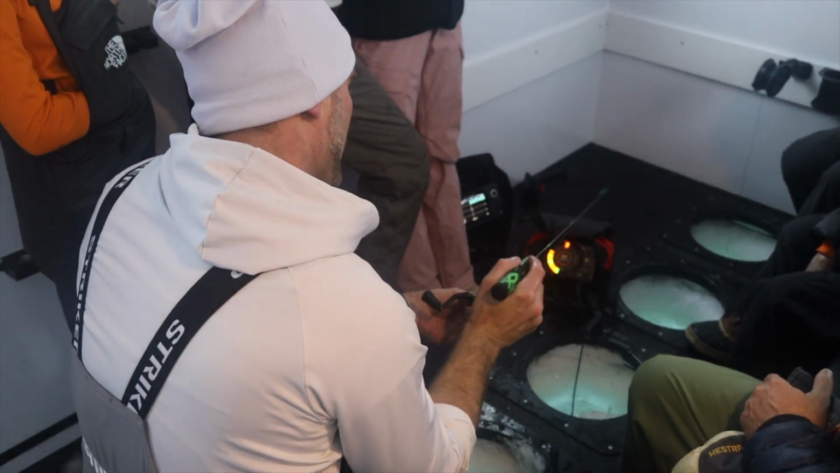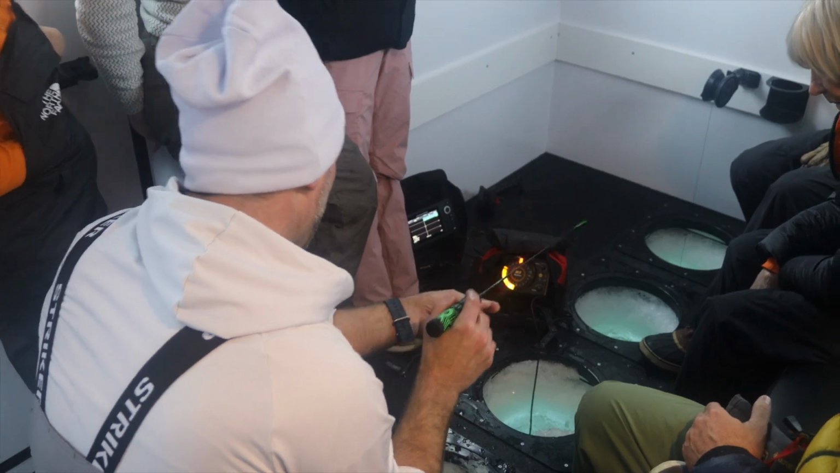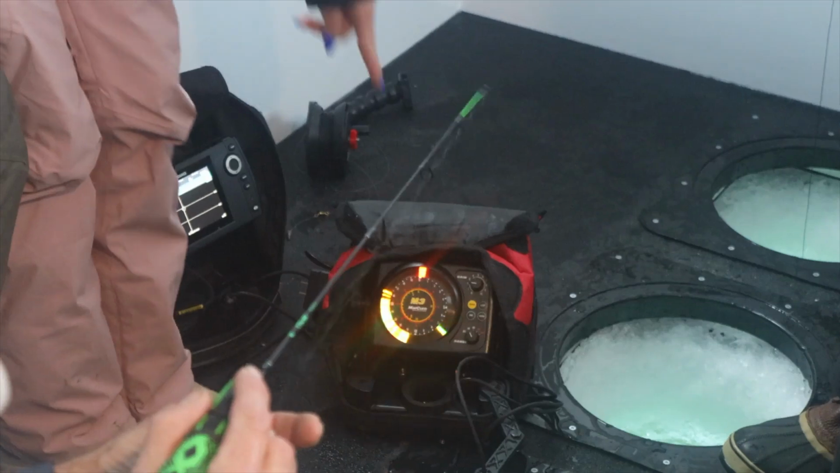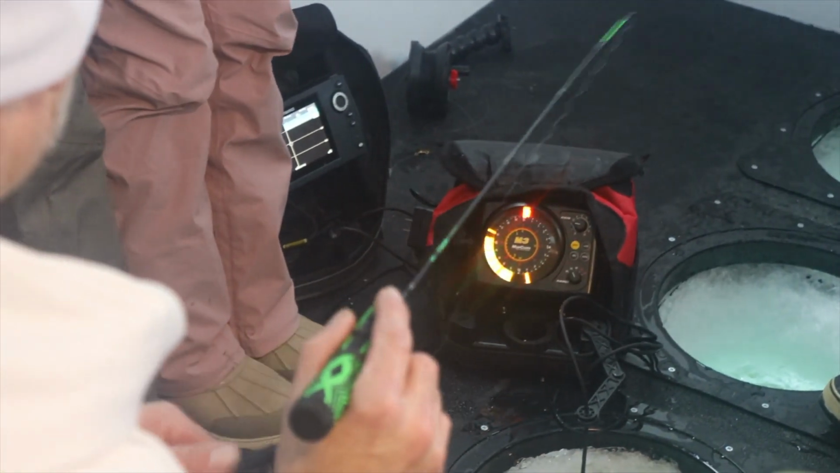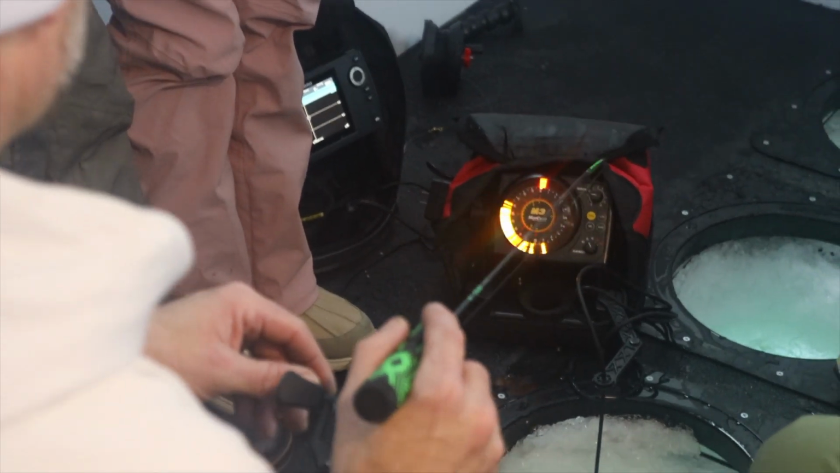Now I flip this over. Oops. And then the line will go down. You're going to see a line that shows up. There it is. Which one? That one is falling. See it falling? That is your bait. Now fish are going to show up as a line too, so here's some fish below it. Okay, so now watch how I do this.